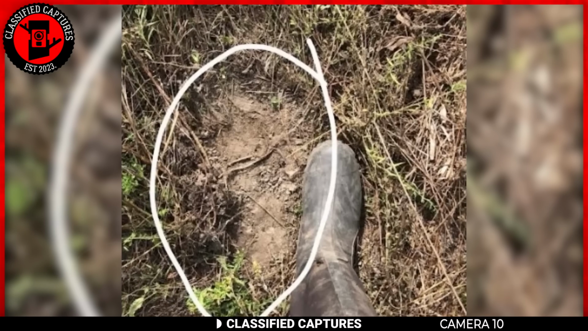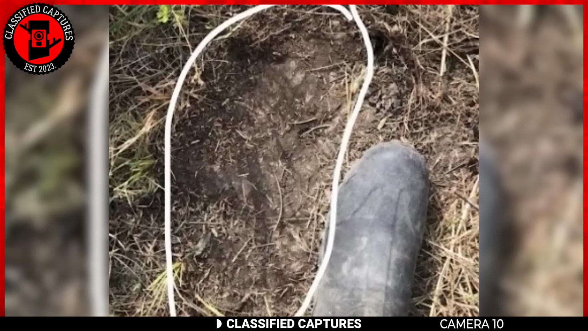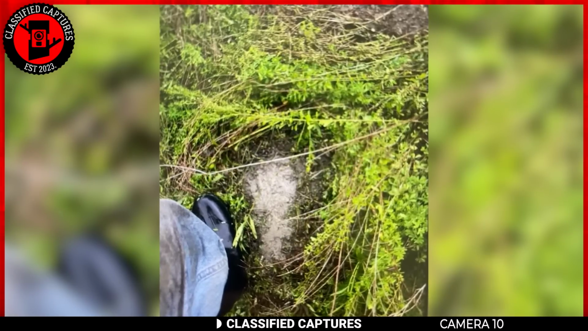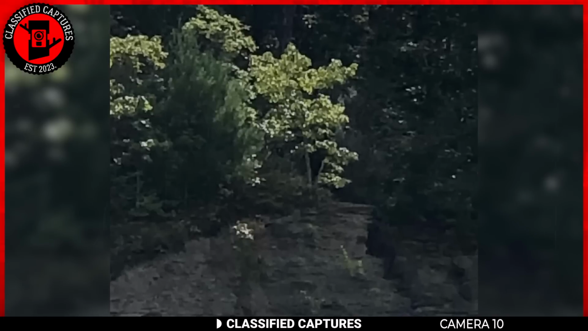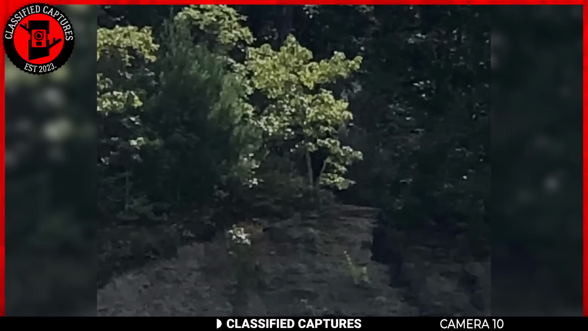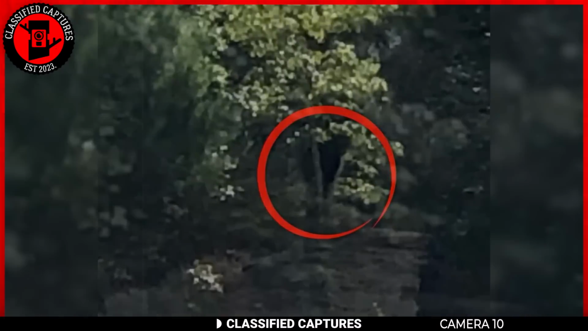His journey led him to a set of enormous footprints in the mud, tracks that were far too large to belong to a human. The discovery added an extra layer of mystery and intrigue to the situation. As he was inspecting the prints, the man's heart must have raced when he heard rustling leaves in the brush ahead. He turned to find himself face to face with a peeking Bigfoot. The creature stared at him, a moment frozen in time before vanishing into the woods.